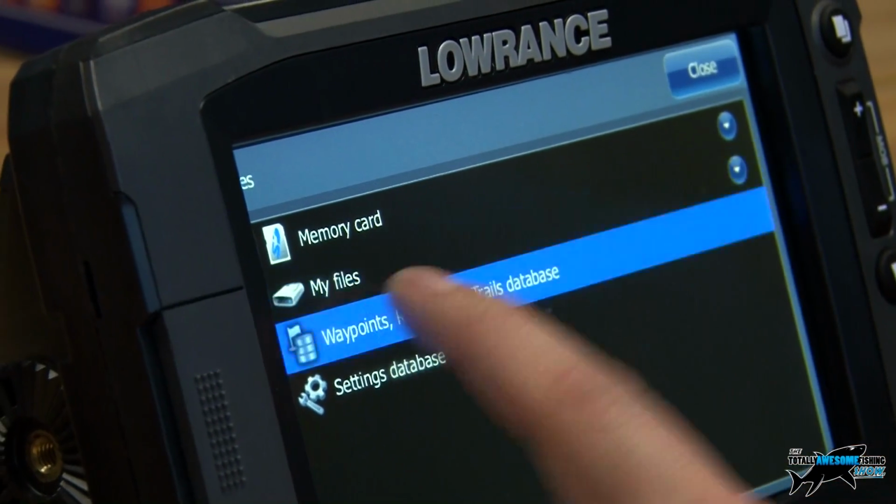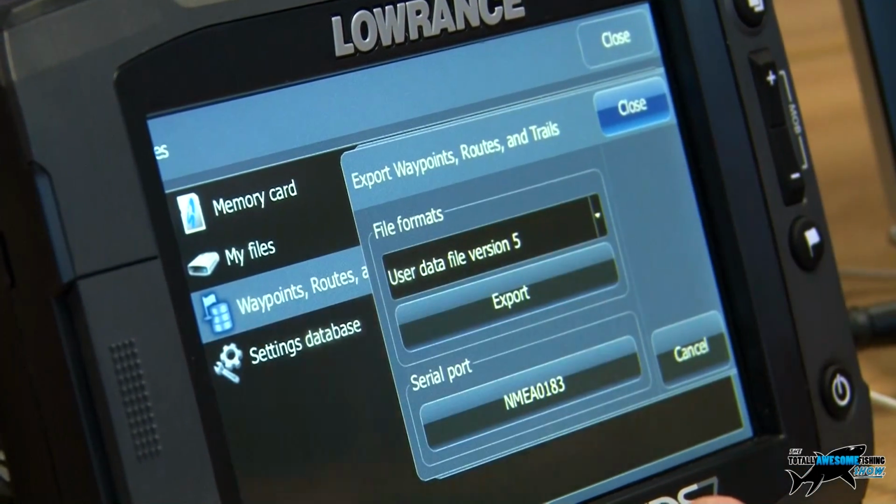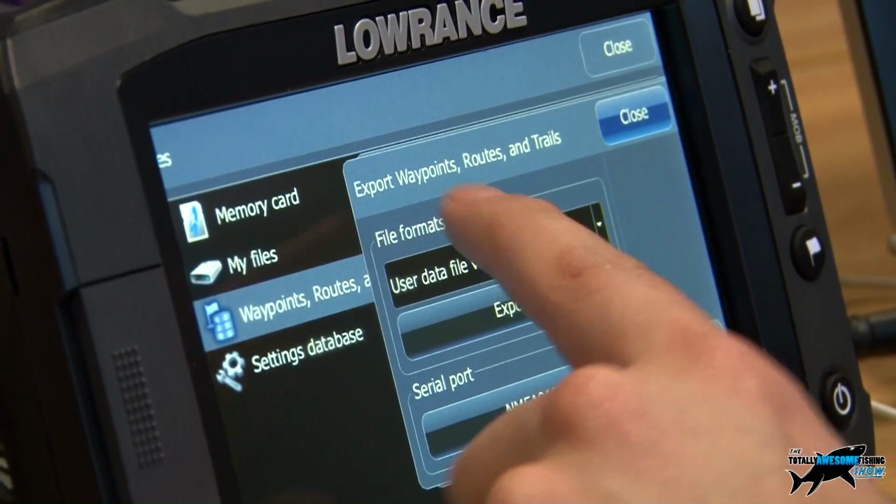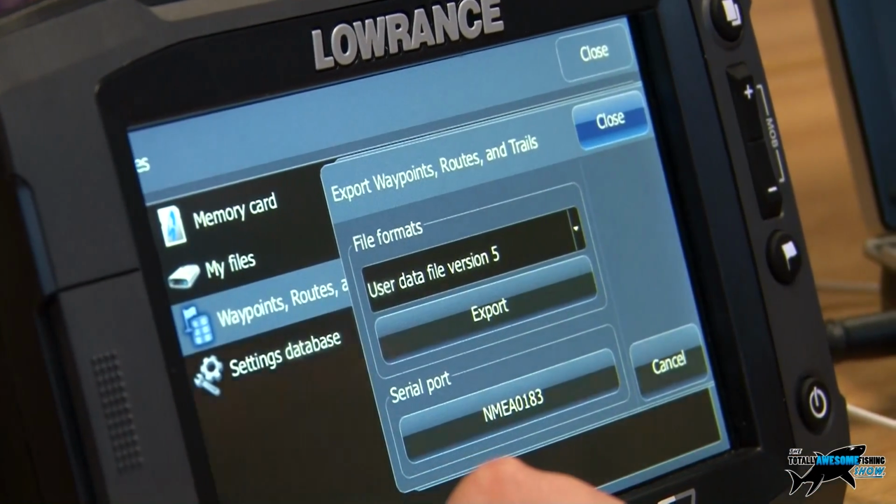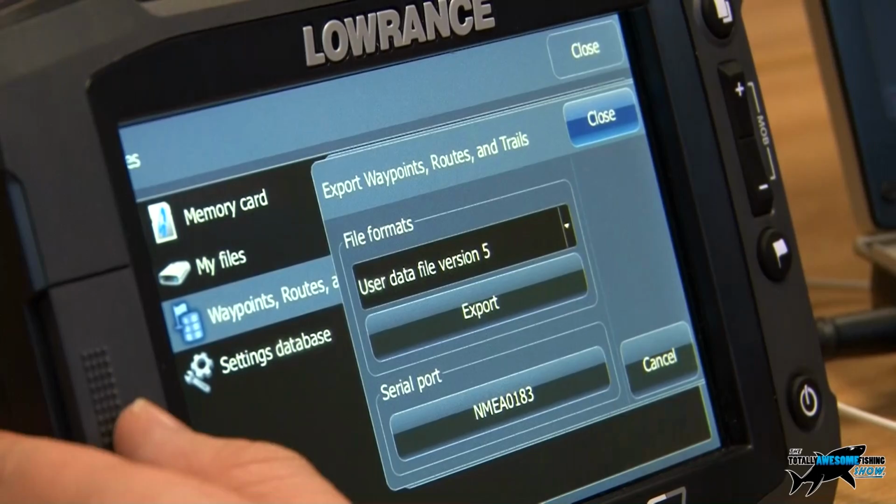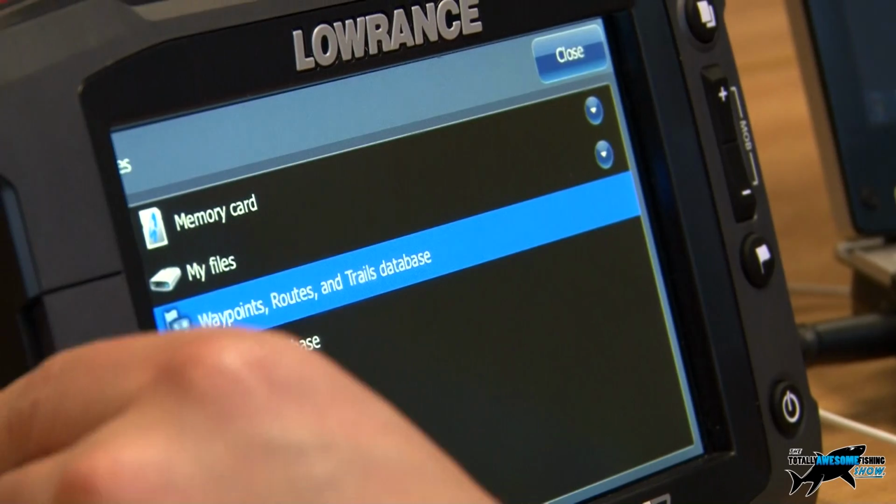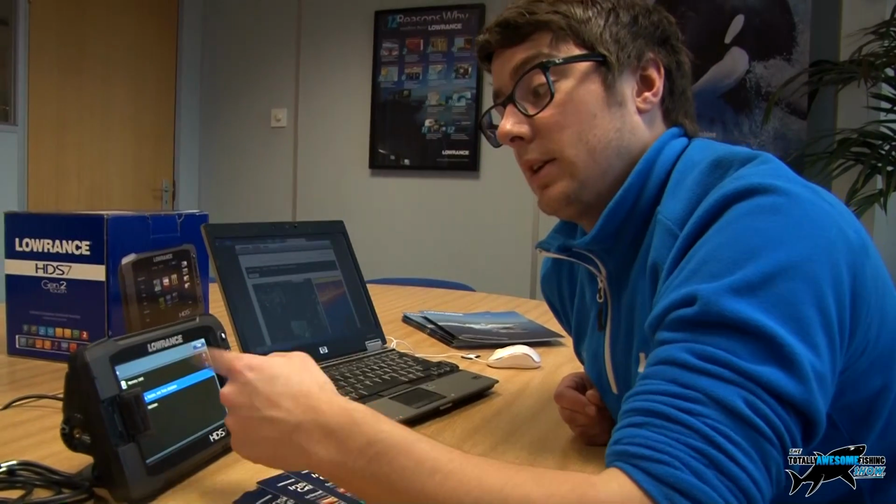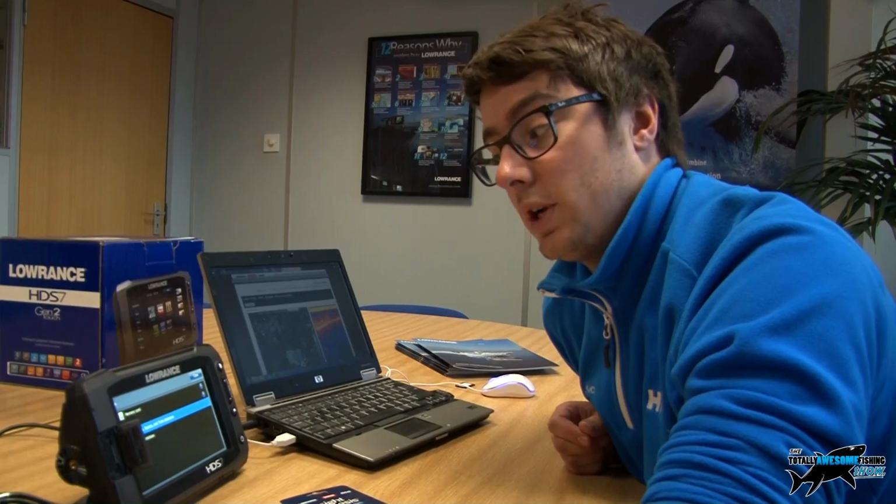So what you can do is you can go into your routes and waypoints. You've got the little option for export, so when you select that you can then choose how you want it to save it and where you want it to send it to, and so it would send it to the SD card, and then once you've selected your files, so this unit at the moment hasn't got any files saved onto it, but those would then be loaded onto your SD card, and you'd be able to take that card out, plug it into your new HDS7, and then again go into that files option, and you'll be able to export them off the card and into the device memory.